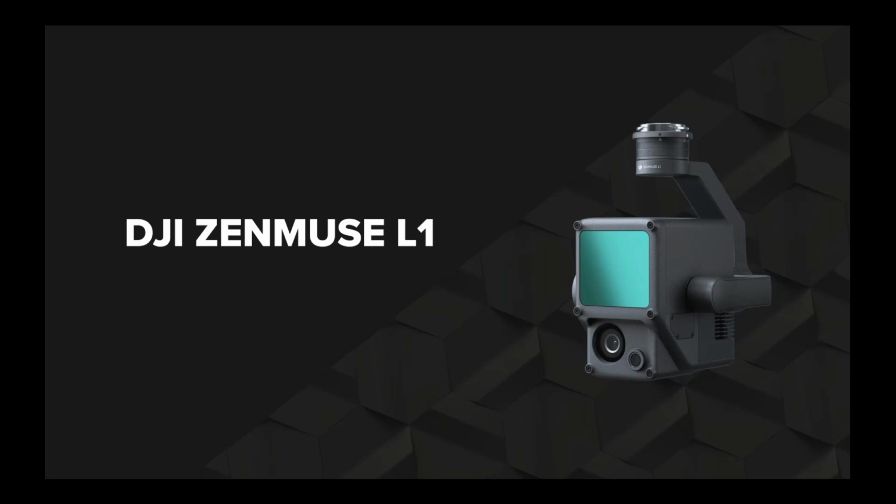Thank you, Van. The L1 is DJI's first foray into LiDAR, and as you would expect, they've shaken up the market by hugely reducing the entry price point into LiDAR. The unit features the Livox Avia sensor, which has a 70-degree field of view. It is a solid-state LiDAR. It has a 20 megapixel 1-inch sensor. Interestingly, it is the same as the one in the P4 RTK.